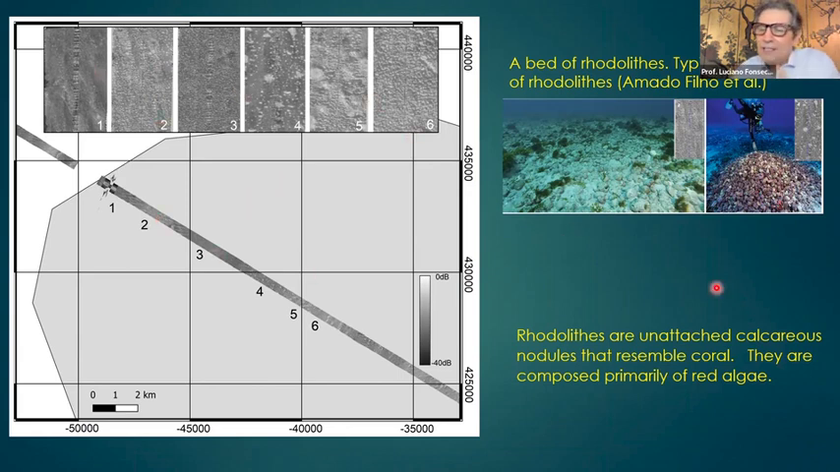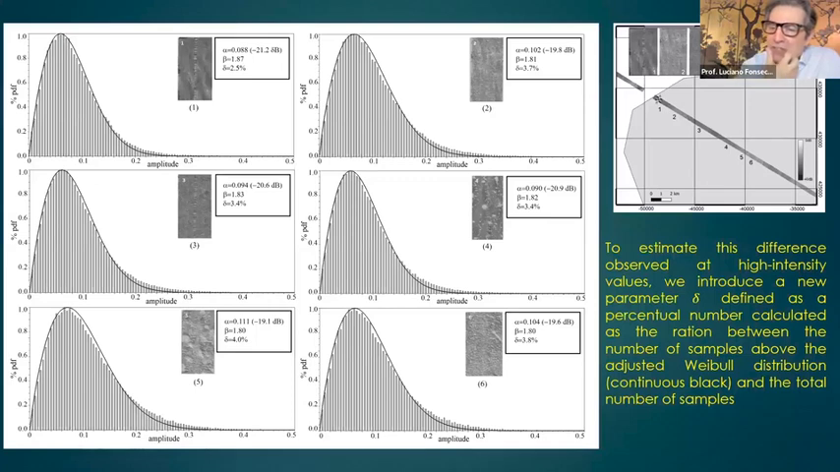You see different densities and distributions of rhodolites in this backscatter image. And then, let's adjust our Weibull distribution there.